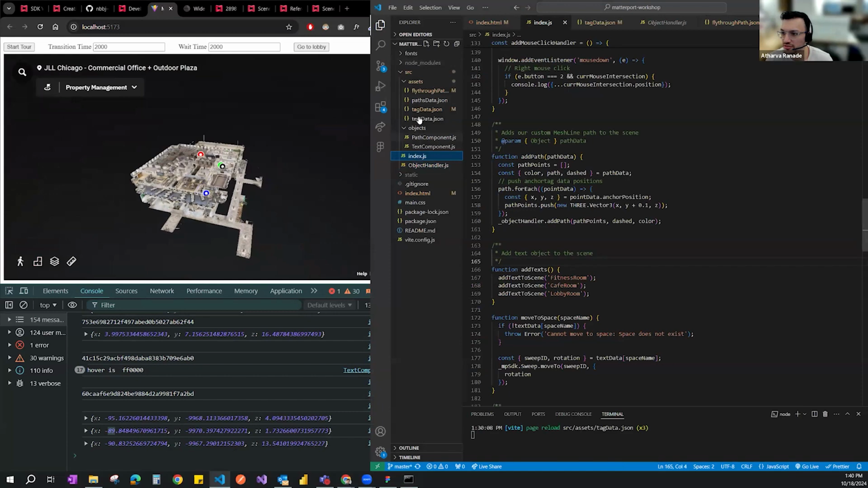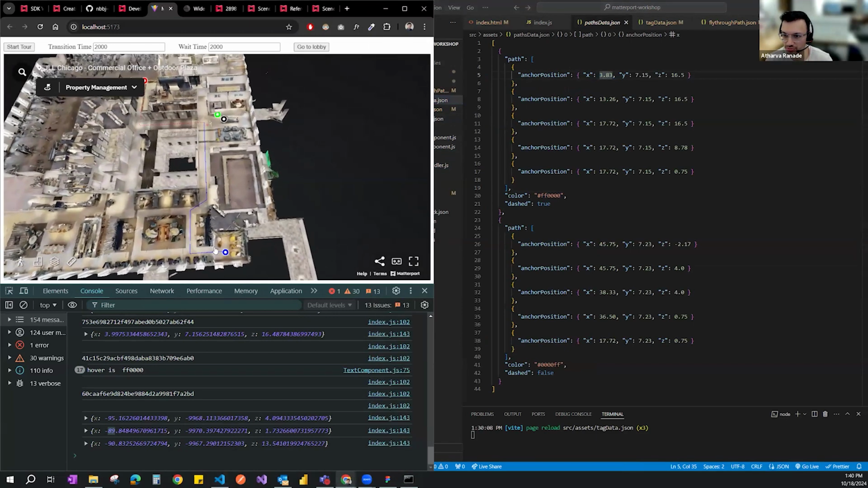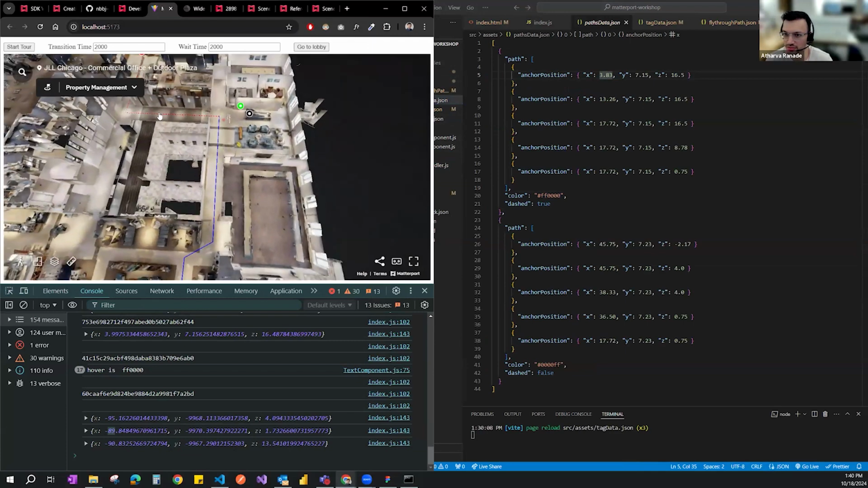And then the way the JSON file is set up is that if I go to paths data, I'm just providing the anchor position for each of them. And again, these are the coordinates that we get from the SDK. So my first path is this one, the red one.